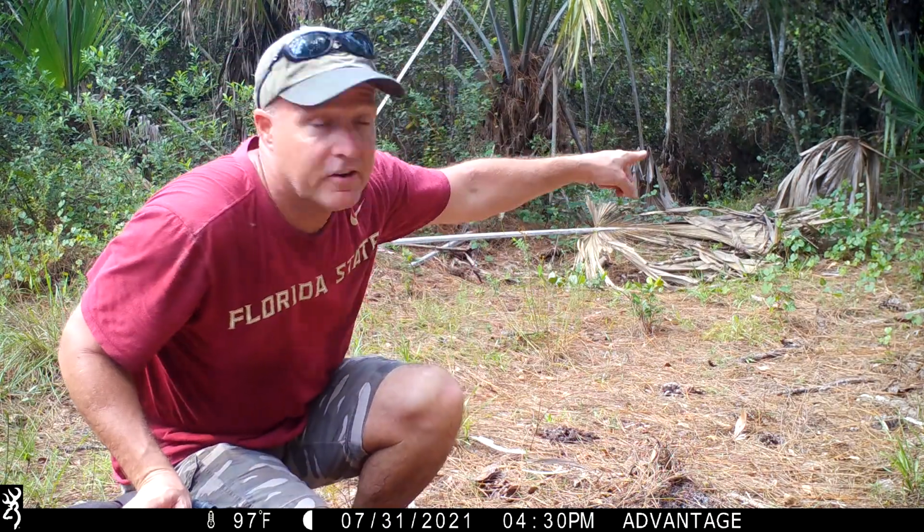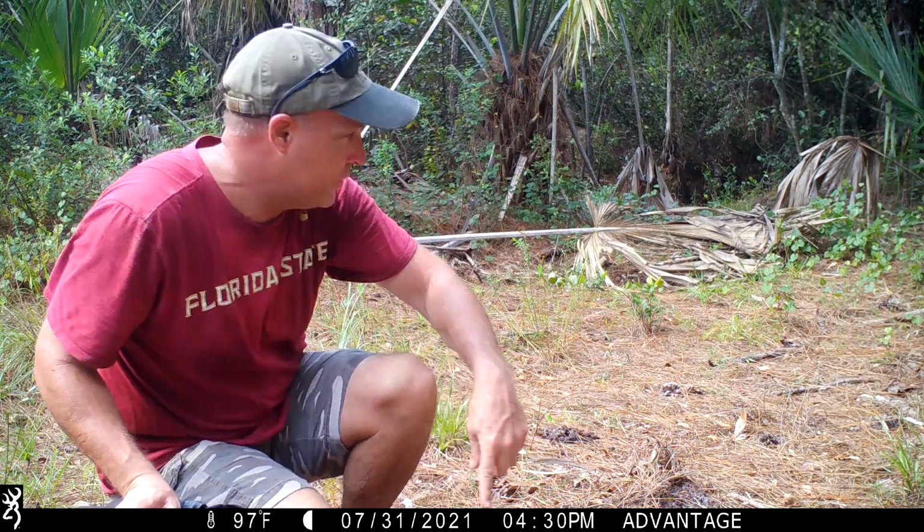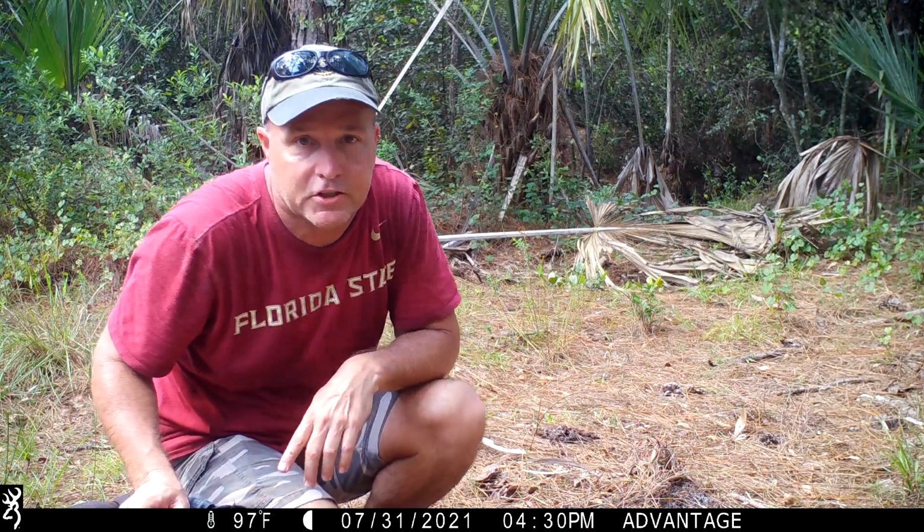All right, this is spot number 2. Looks like a pretty good spot. Our ditch is right over there, about 30 yards or so. So I'm hoping these critters are going to be coming this way, walking right through the ditch. I'll be back and pick you up in a month or so. Good luck.